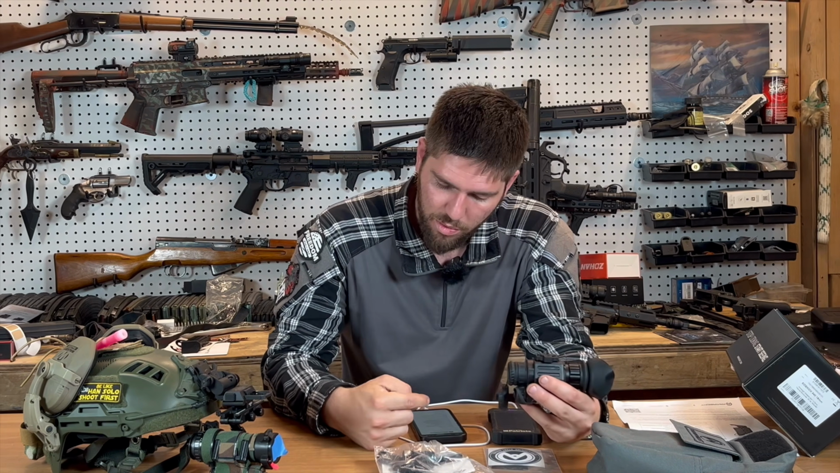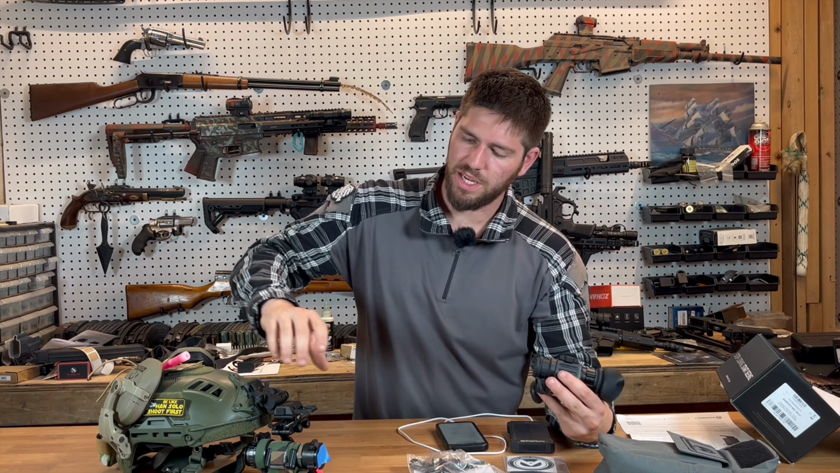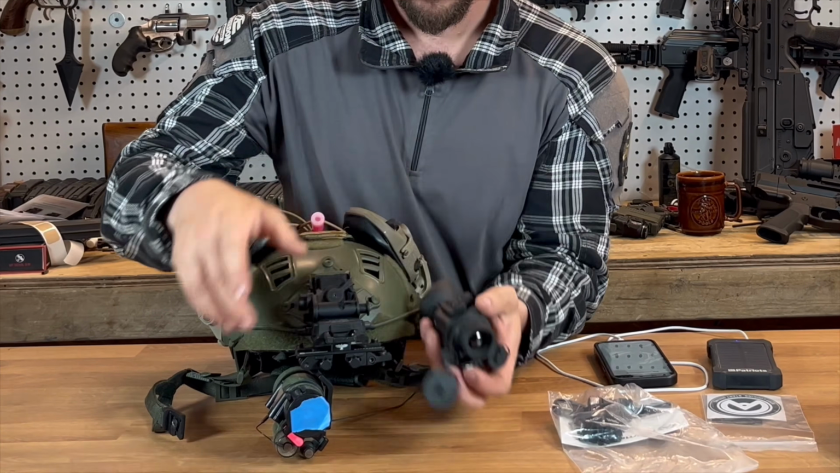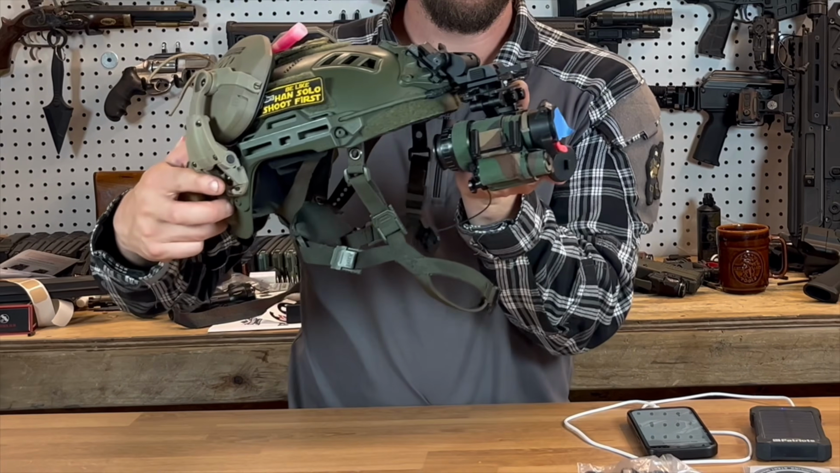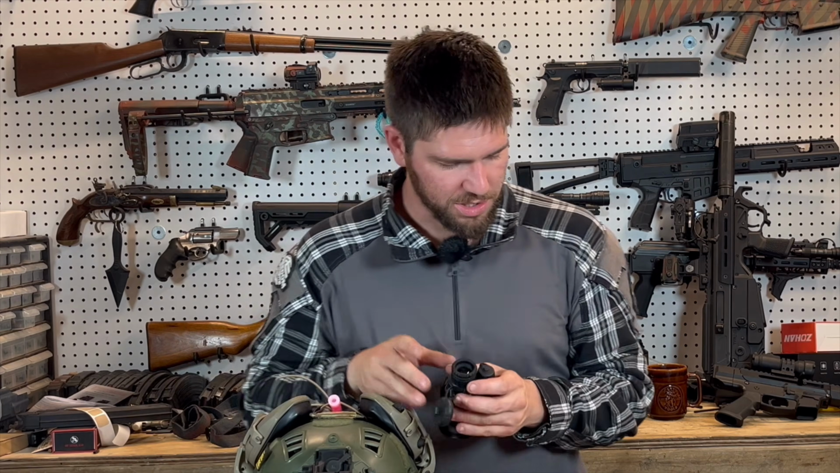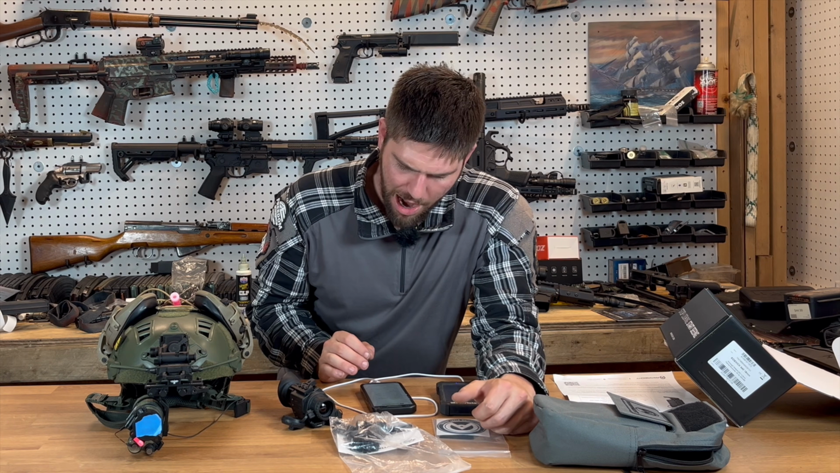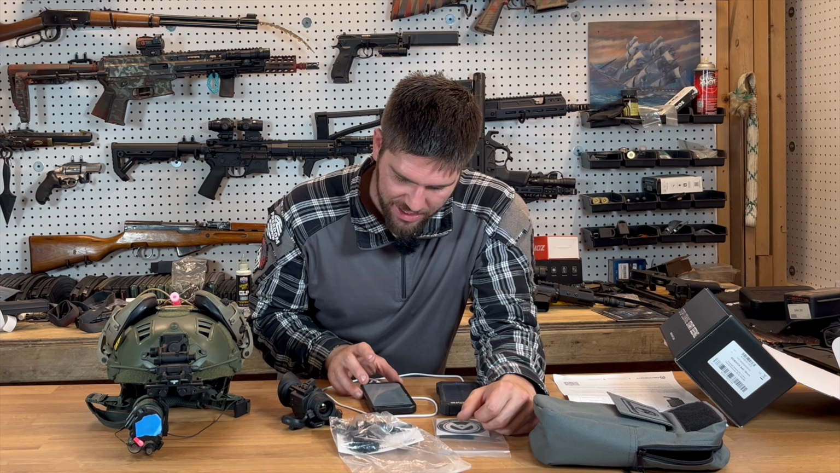And then it also works with a Raven Group modular bridge mount for mounting with the PVS-14. So I actually have one of these right here. This right here bolts right into the top, and you can have it mounted with your PVS-14. Good to go. Thermal in one eye, night vision in the other. Pretty sweet. I'm a huge fan of that setup. It's pretty neat. It's cool that you can do video recording, like we said before, for 4 hours, as well as image capture. Kind of cool. Built-in compass, battery status indicator.